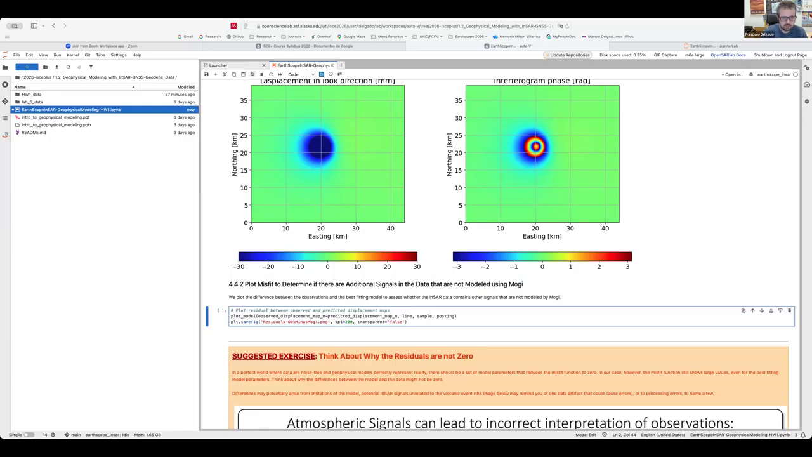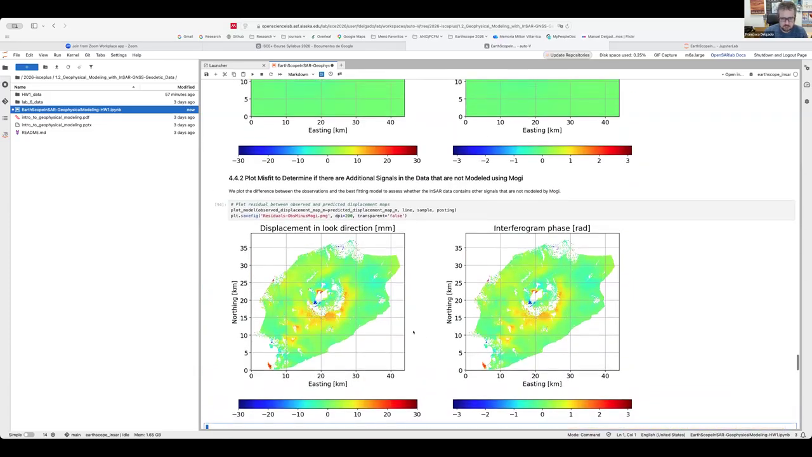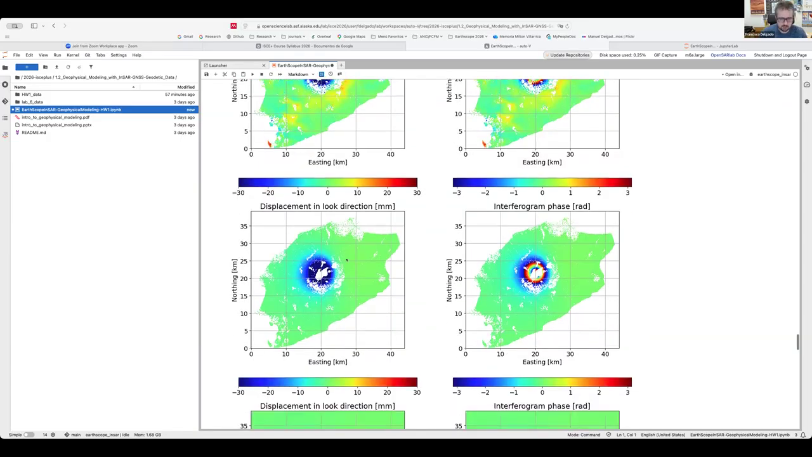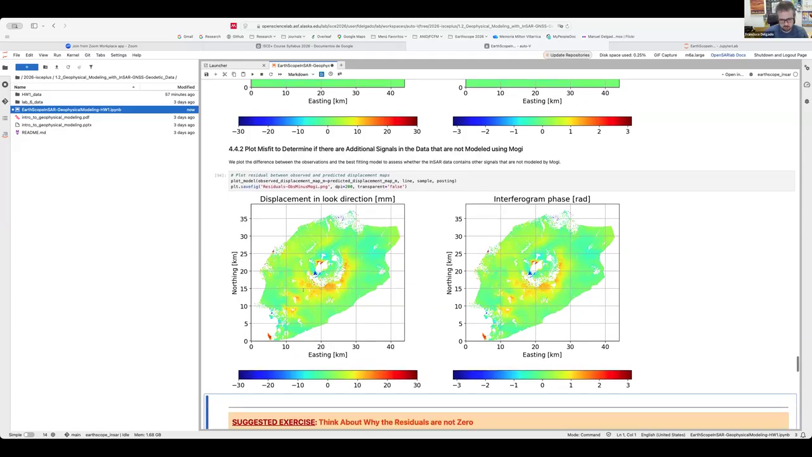So we are going to plot finally the residuals, and take a look if there are additional signals in the data that are not modeled using Mogi. And in here, for example, because the data has this yellowish, yellow-orange signal with an amplitude of about 10 millimeters in the radar line of sight, that is not explained by the model. So that shows up in the residual, which is just the difference between the data and the synthetics predicted by the best fit model. It shows up both in the wrapped and unwrapped data.